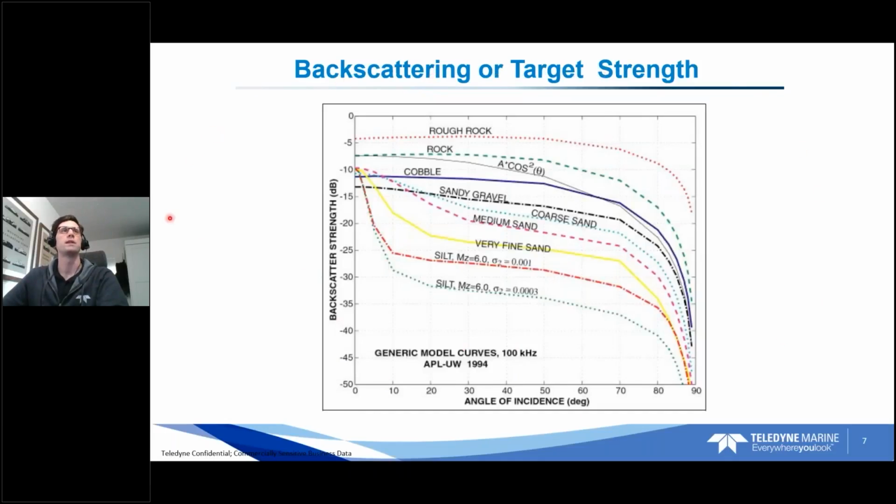This is interesting, talking about different types of acoustically reflective or absorbent seabed types. Don't worry too much about the details of this graph, angle of incidence. We're not too concerned about that. I did want to include this because it gives you a good representation of what kind of backscatter strength, or strength of return, you're going to get from different material types.